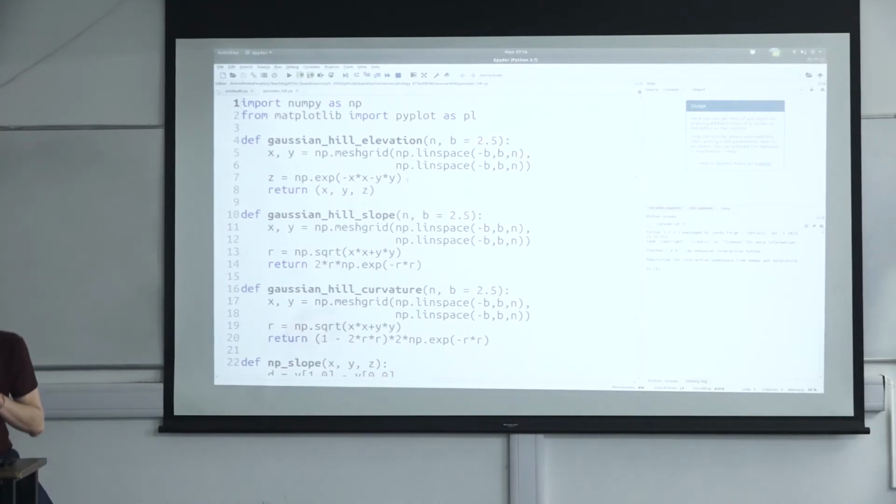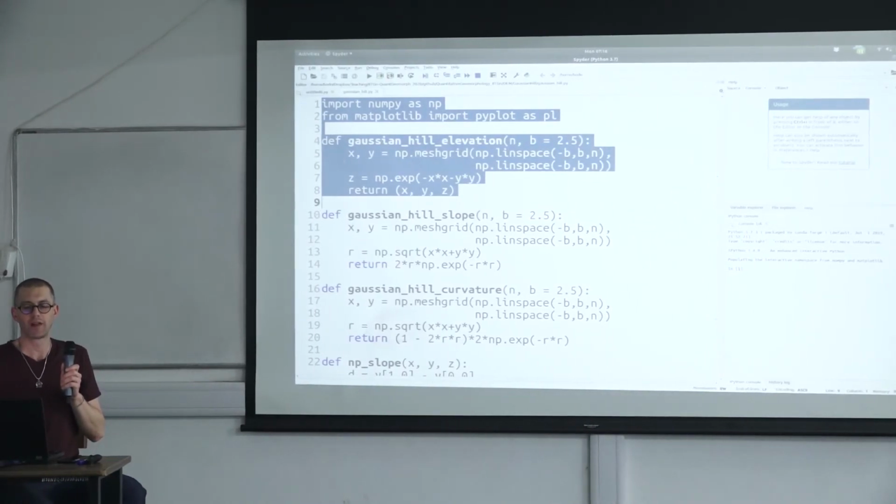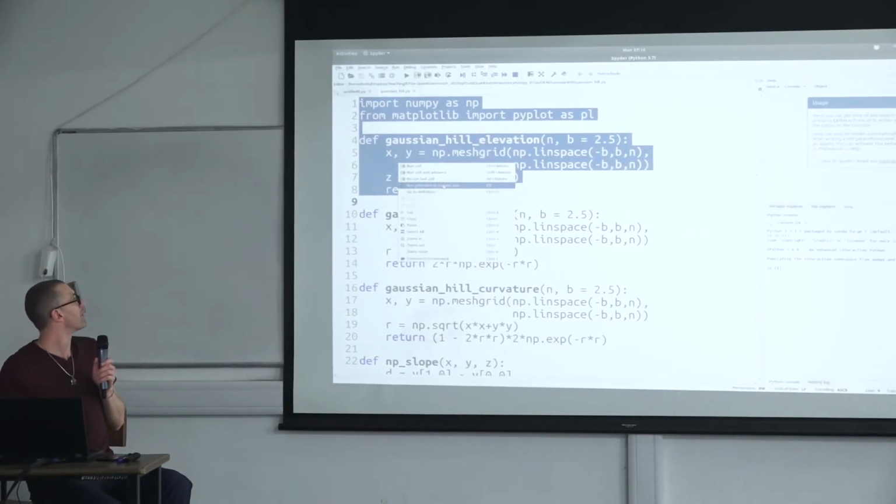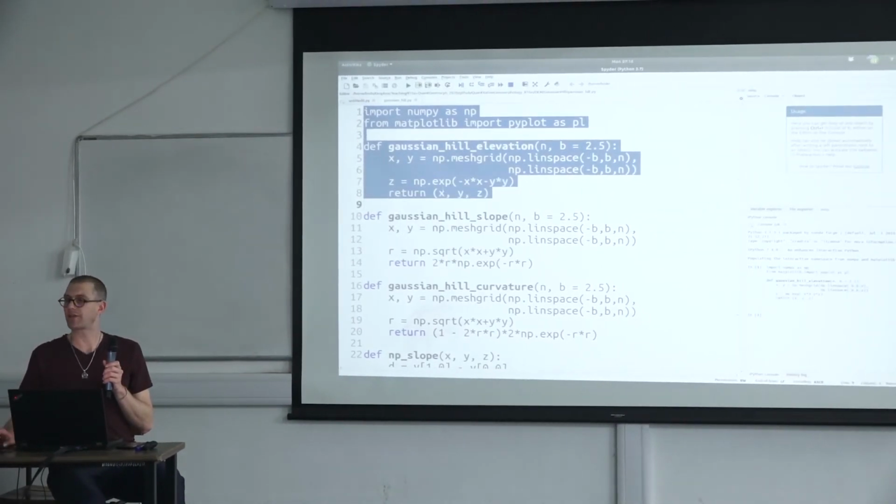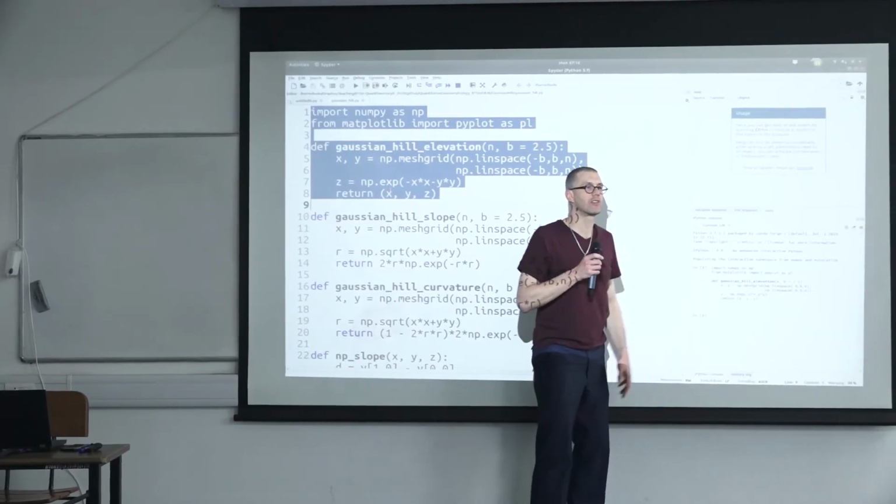So in Spyder, the nice thing is you can just select this by left mouse click and holding on it. And then with the right mouse click, I can say run selection or current line. So now I'm running this. So instead of typing it, it has been copied to this window. And now I have my Gaussian hill elevation defined.